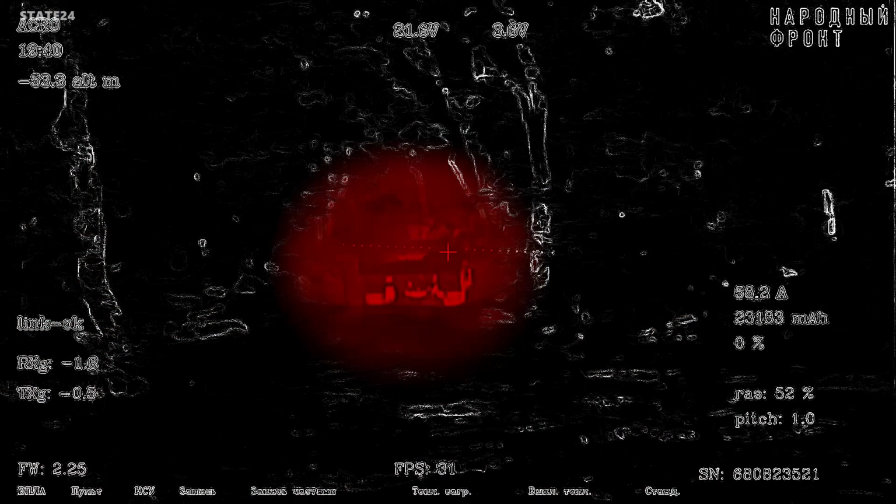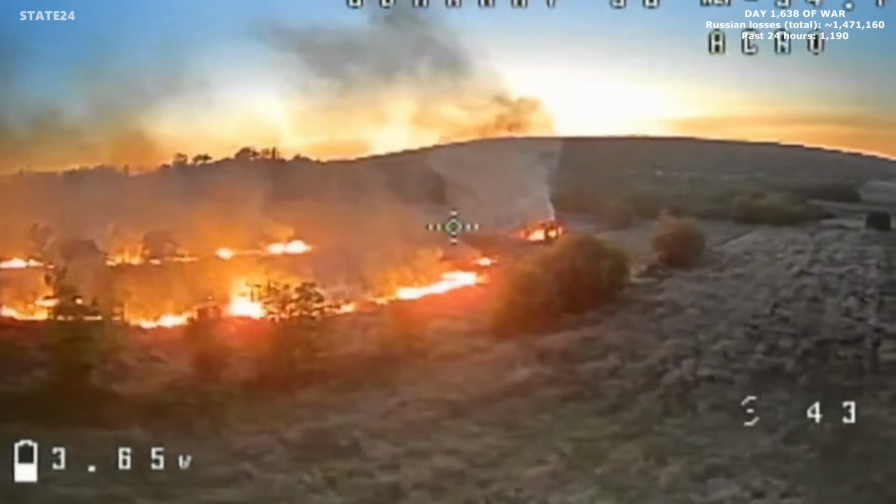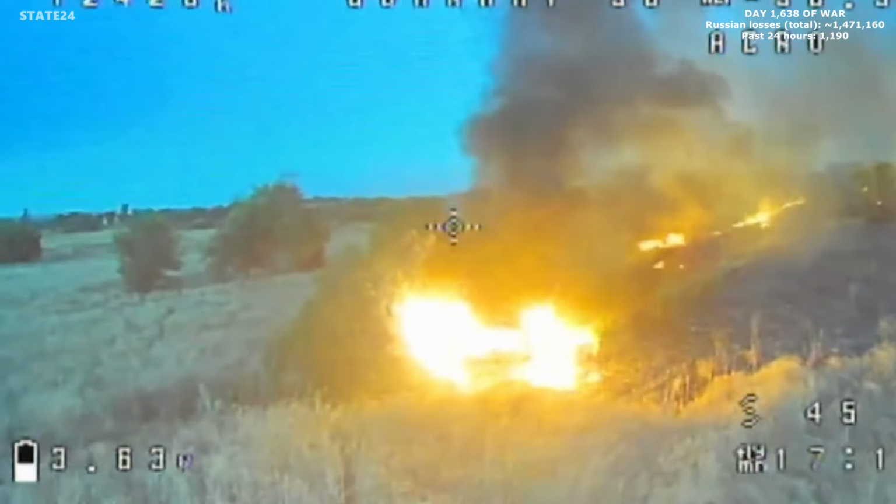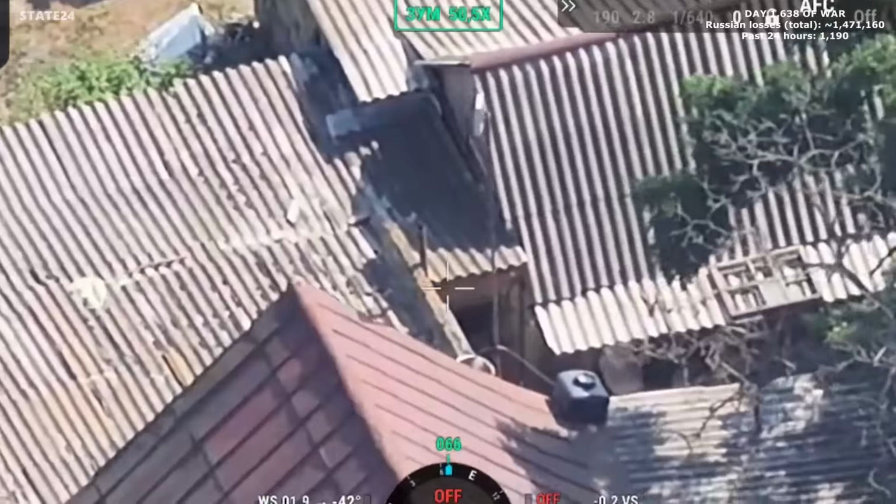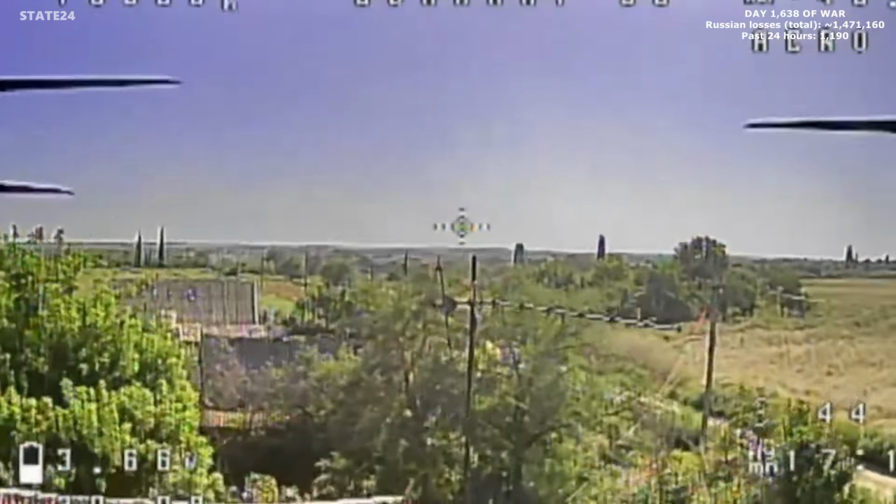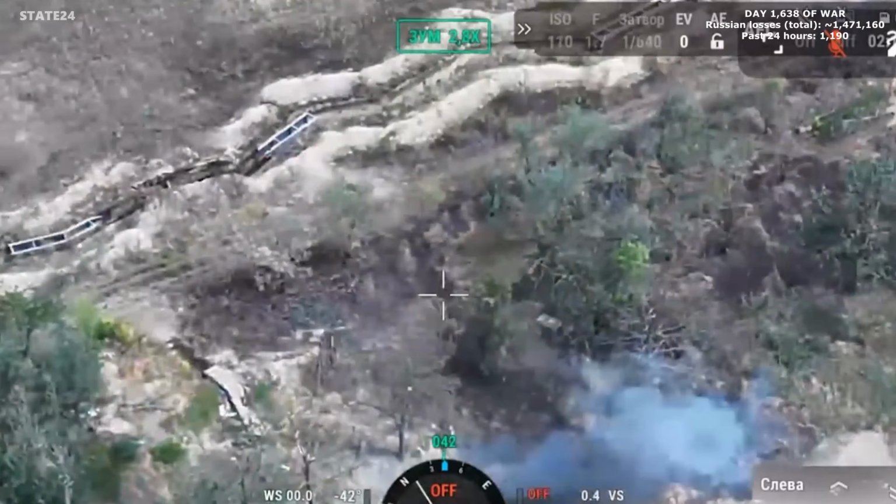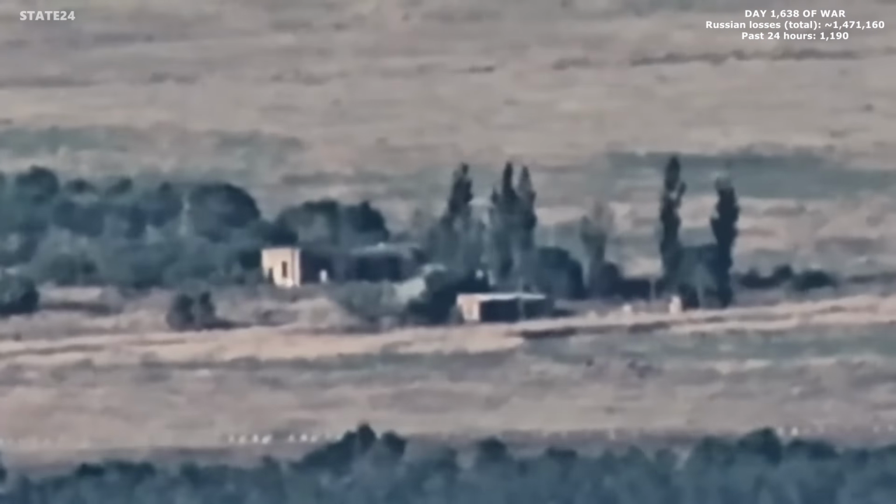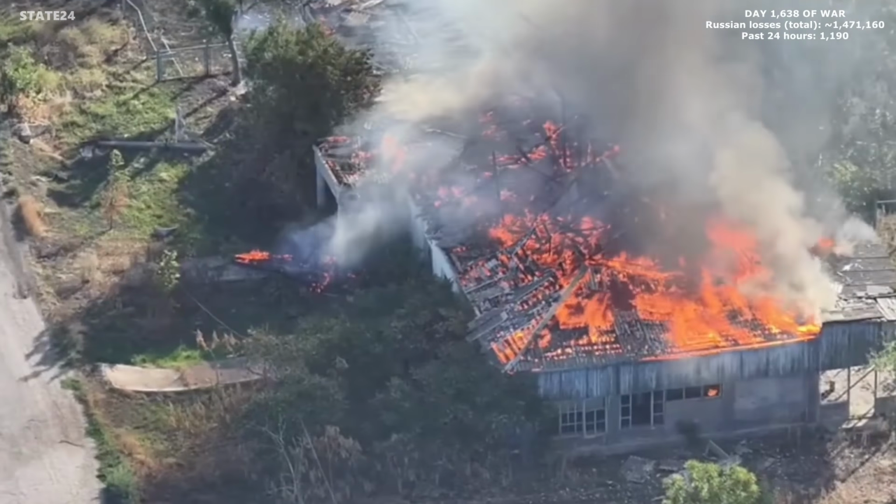1 week of operations, 2 vehicles, 1 artillery piece, 2 ATVs, 3 communication antennas, all taken out. Reconnaissance finds the position, coordinates passed, the FPV dispatched. Each target works through the same sequence. The vehicles that were moving supplies stopped. The artillery that was providing fire support gone. The antennas keeping units coordinated cut. 1 week, 1 unit, every category of target in the sector worked through.